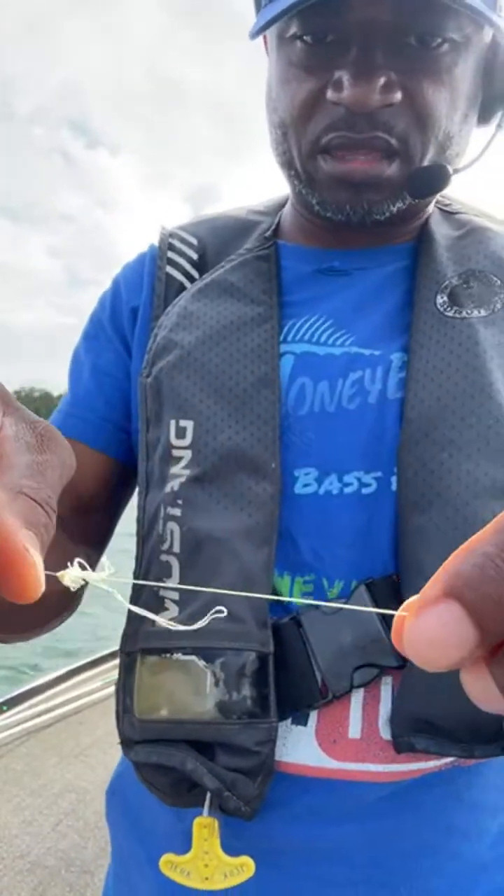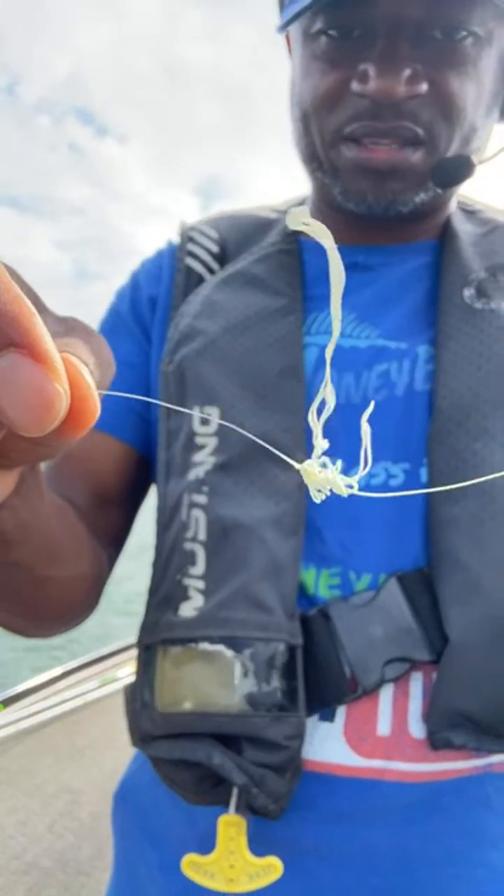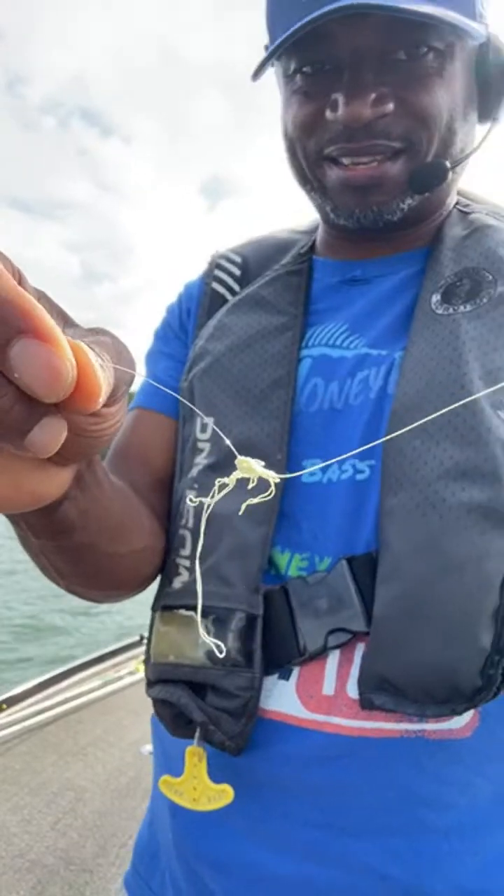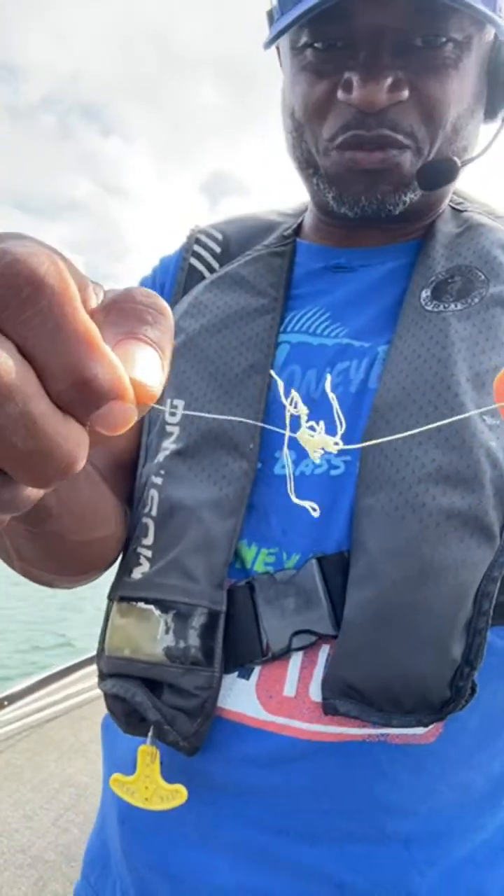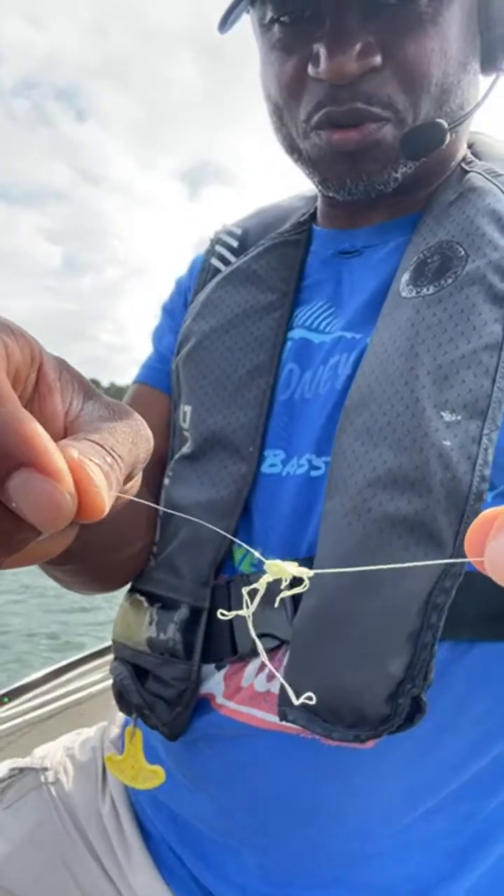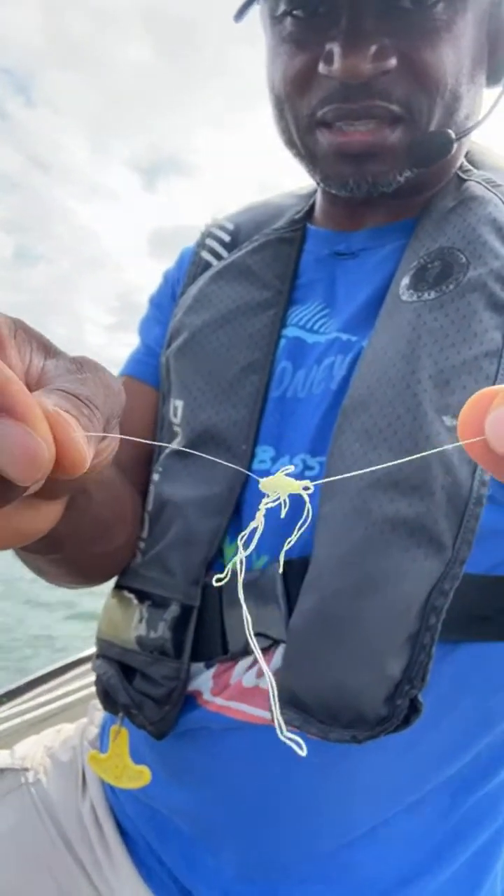Now, who thinks I can get this out? Who thinks I can untangle this knot? In the chat, if I can untangle that knot, put yes. If you do not think I can untangle that and I'm going to have to cut this line, put no. Let's see. I'm going to wait till I see at least 2 responses in here, and then I'll go ahead and get to work on it and see if I can get the knot loose.